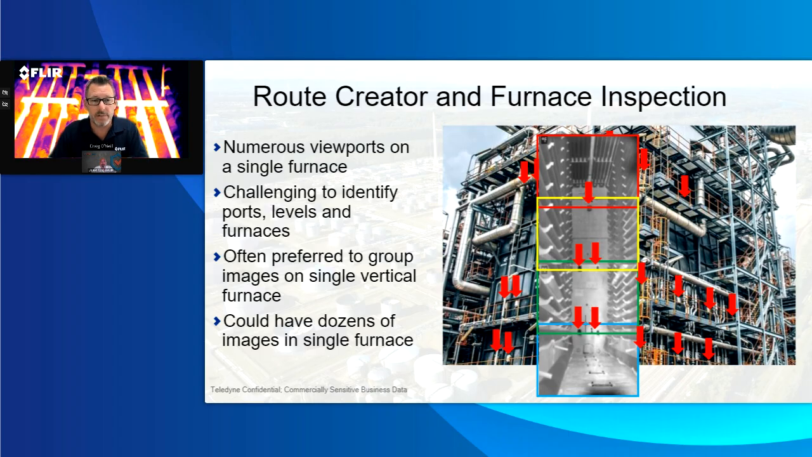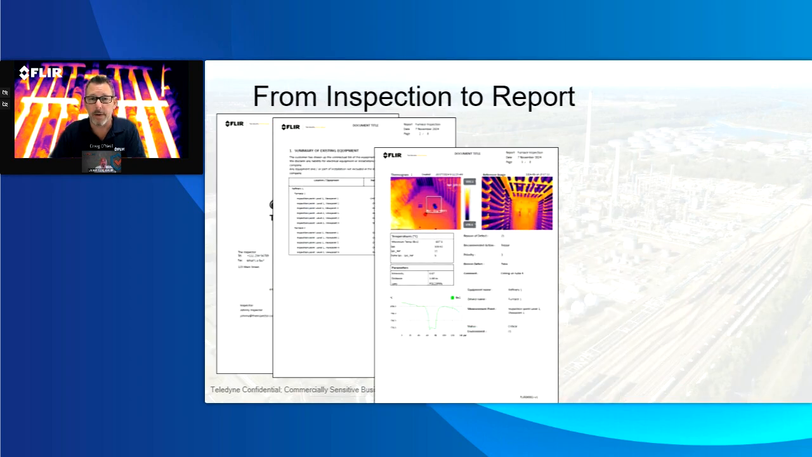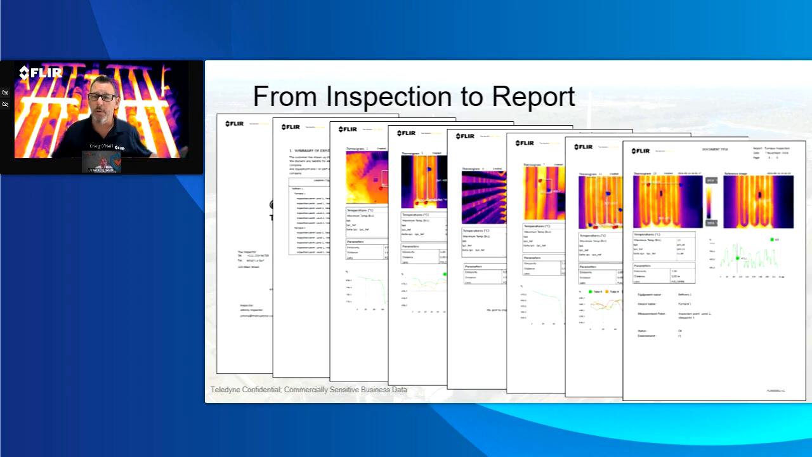So I hope this makes the inspection process better, but whether you use the route creator or not, I believe you've used the software. I'm just curious if you've seen the software get a little easier. This is just an example: an inspector can go out and take a number of images, and if you use the route creator, these can already be pre-built into a template. But even if you have your own methodology, do you have any input on how the camera solution becomes more efficient, maybe saves you time, maybe allows you to get home to your family an hour or 2 earlier than you may have in the past?